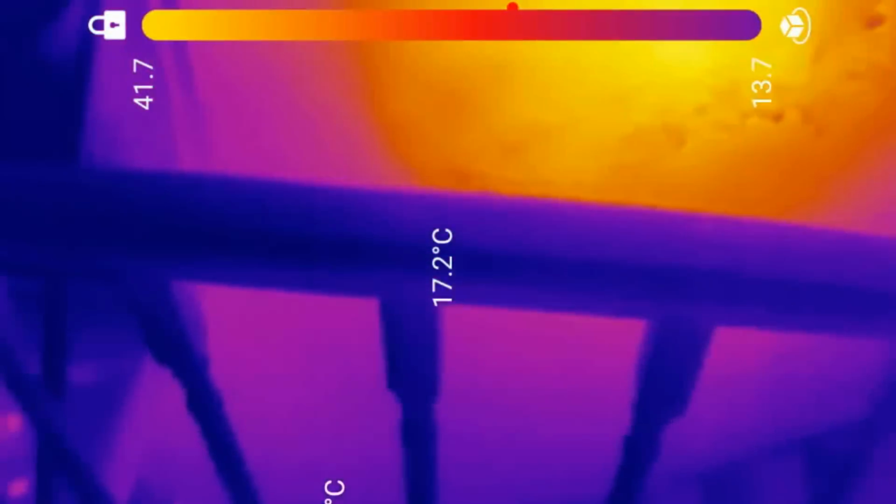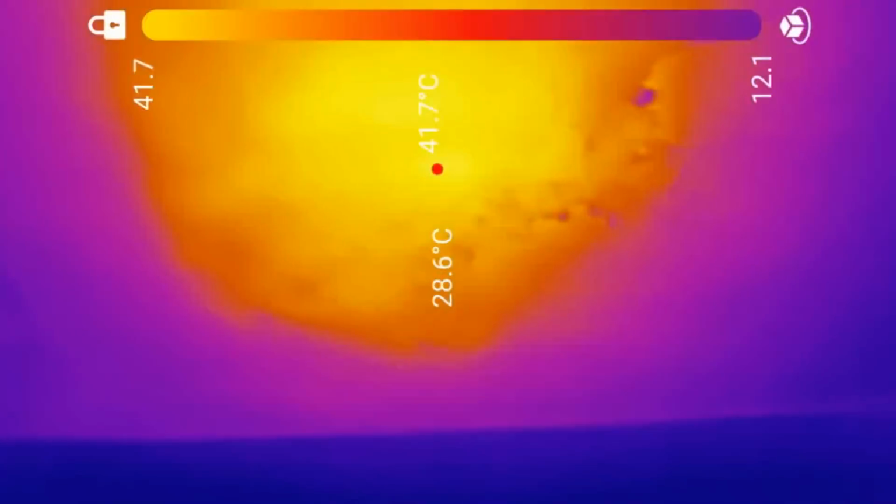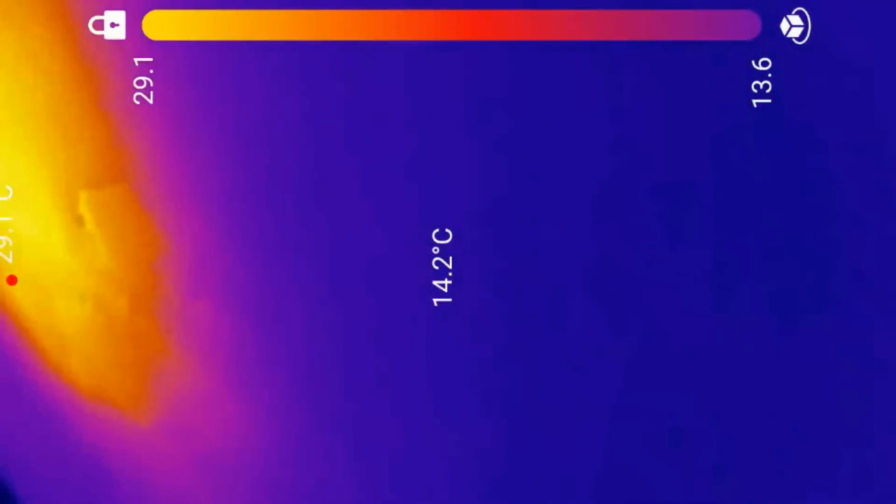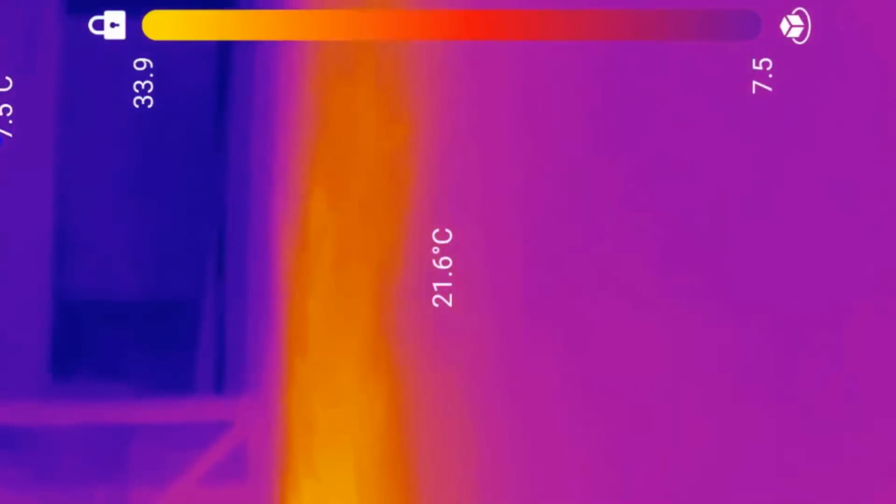So not only is it a thermal imaging camera, but it's not just for houses. You can actually see in the dark in these, because it does give you an image of warmth. It's not something we've tried yet. No, we haven't actually.